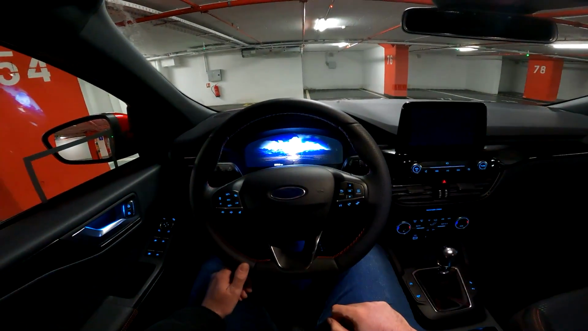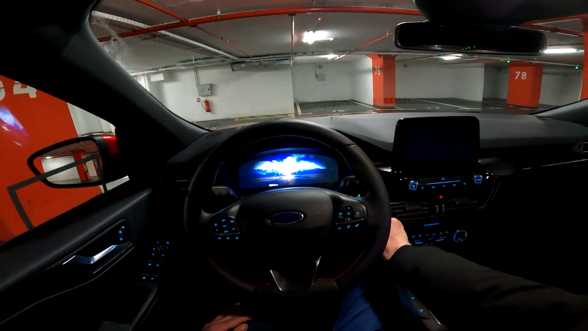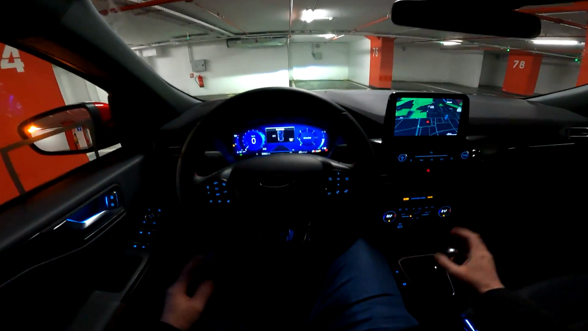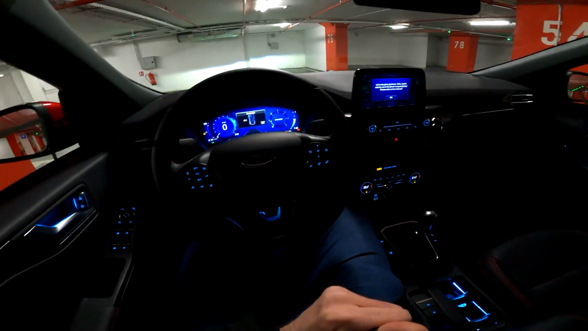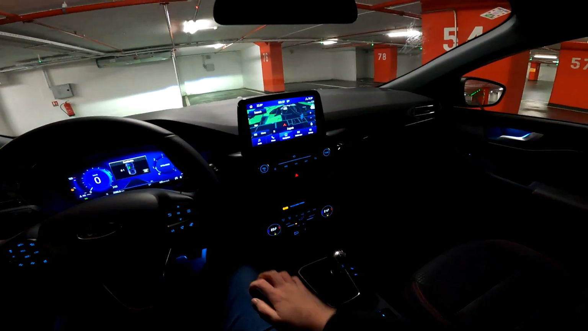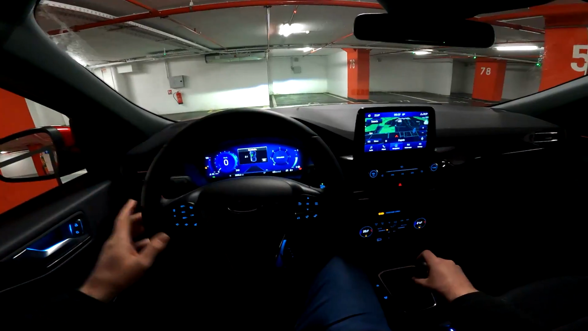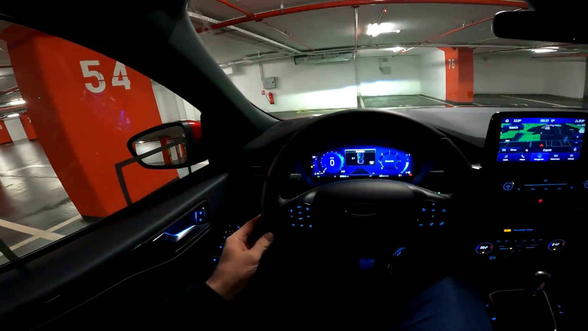Alright, so very cool view here in front of us. This is a 12.3-inch digital cockpit, and you start the car by pressing this button here. So we are ready to roll. In front of us, as I said, digital cockpit, and then here in the middle the 8-inch screen. This is standard, so this screen does come as standard on all Kuga models. And let's start the drive.